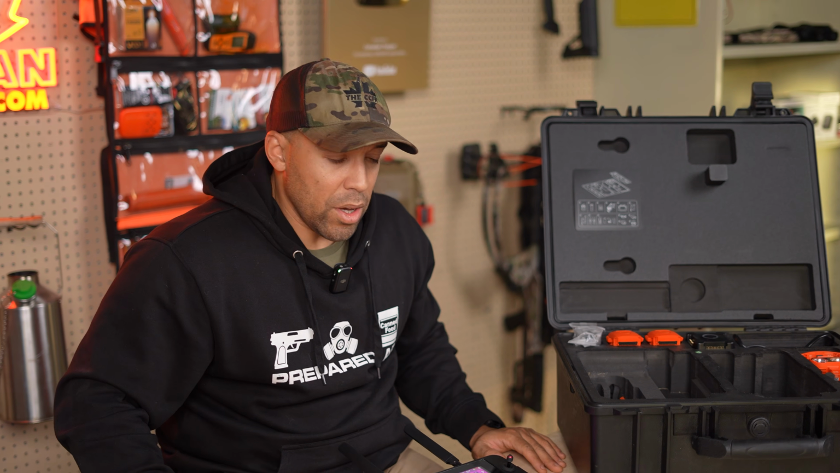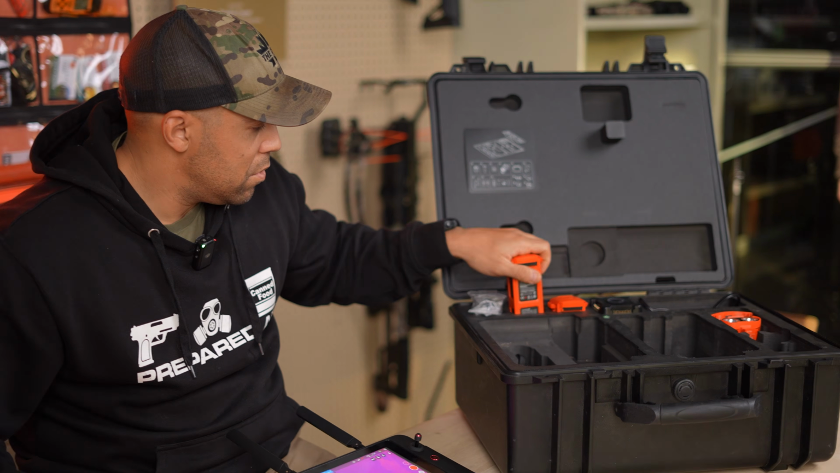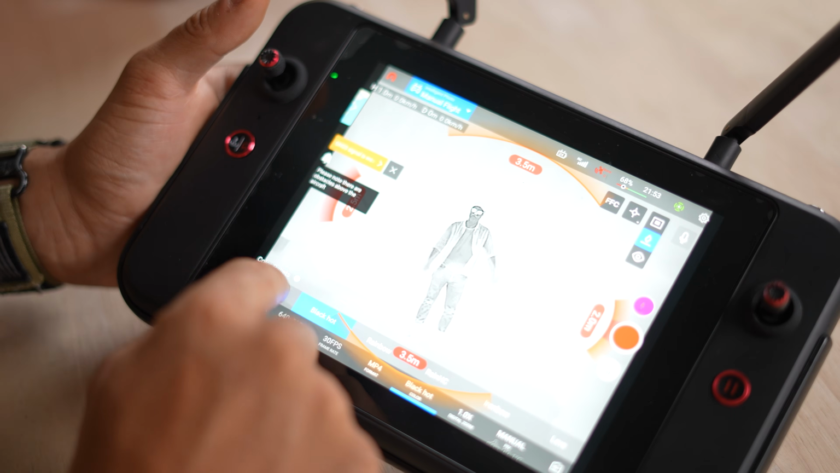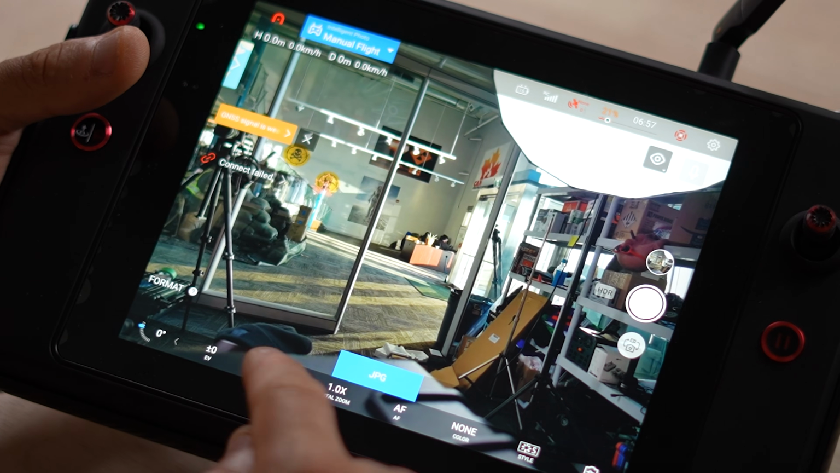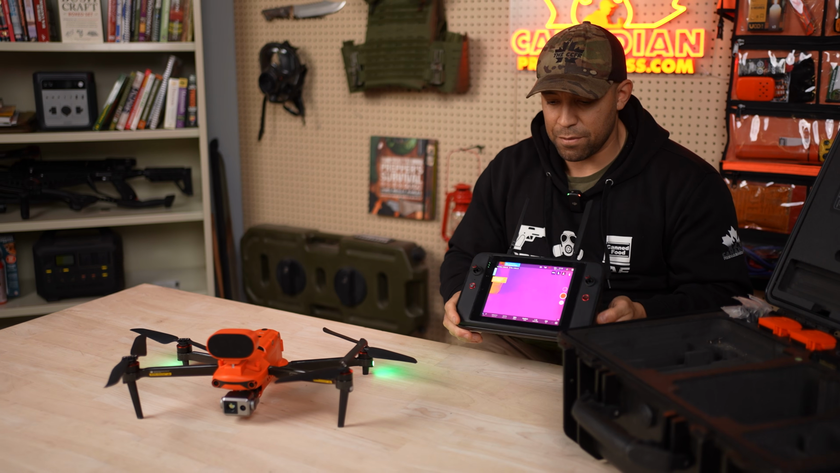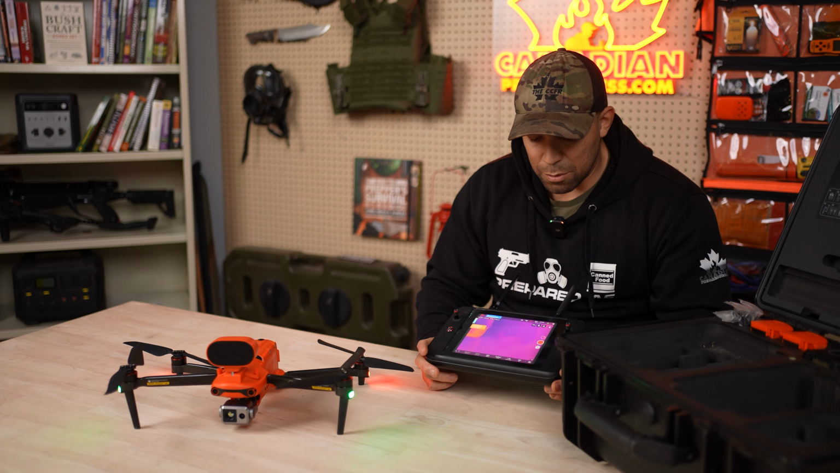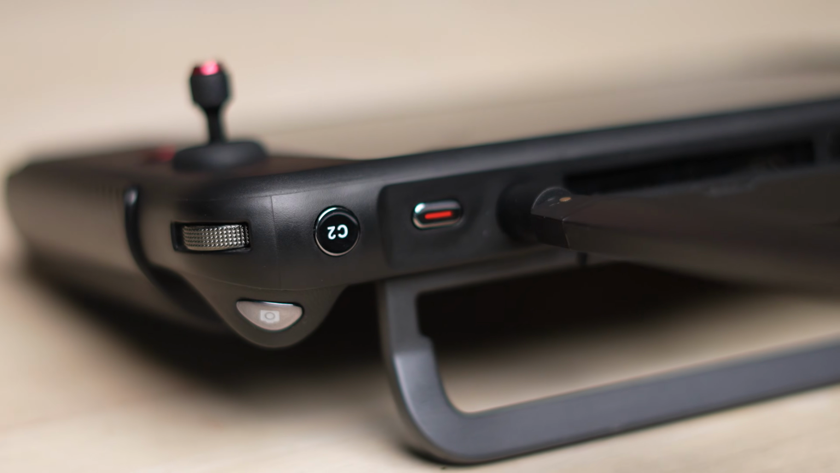Depending on the kit that you get, extra batteries. Each battery is going to be an equivalent 45-minute flight time. The controller itself has an 8-inch screen and very high resolution. I'm not sure the amount of nits, but it's very bright. It's just a very premium made controller. It's got a lot of heft to it. This is by no means an ultralight drone. This is something you're going to use at a base camp. And it's built very rugged. It's got just a very durable feel to it.